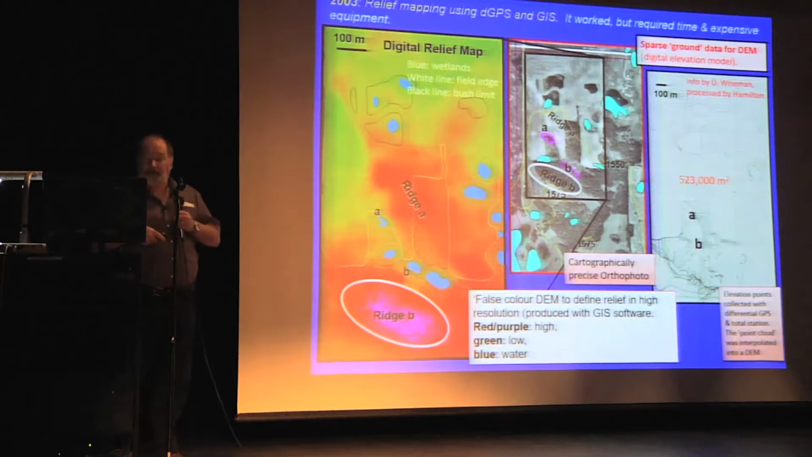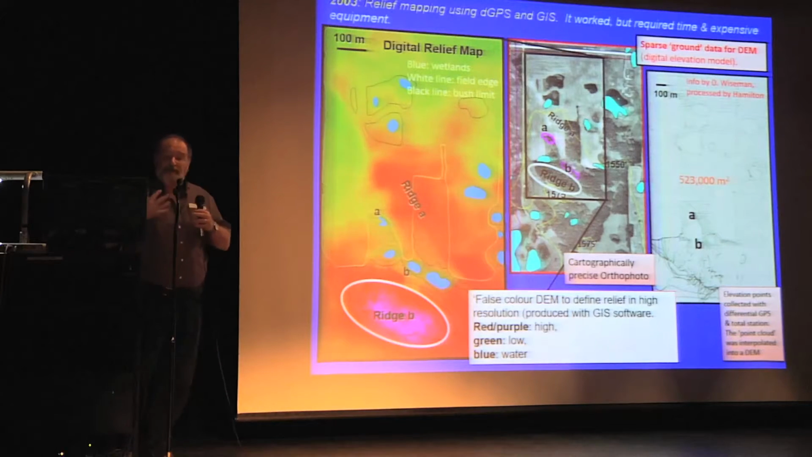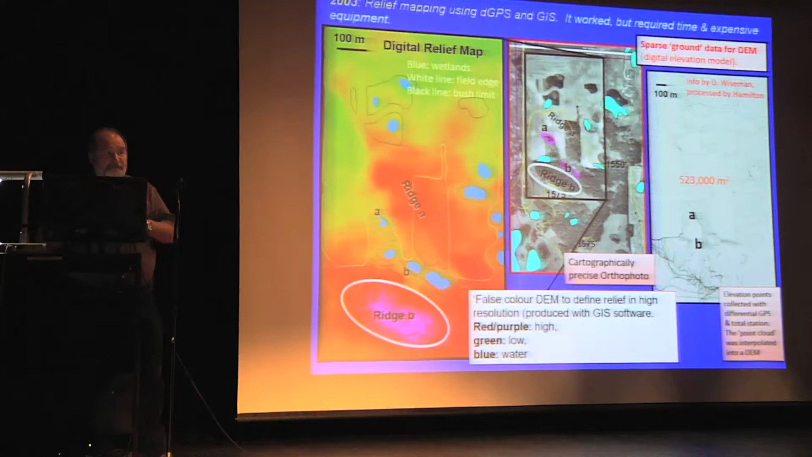We collected thousands of these data points and then used a GIS to generate an elevation model, which is represented by the false color image that you see here. So the hotter and the brighter the colors, the higher the elevation. The cooler and greener the colors, the lower the elevation. So you can get a much more effective representation of relief and visibility of the trap from these kinds of elevation models. It worked. However, it worked at an enormous cost in terms of equipment and sweat and time.